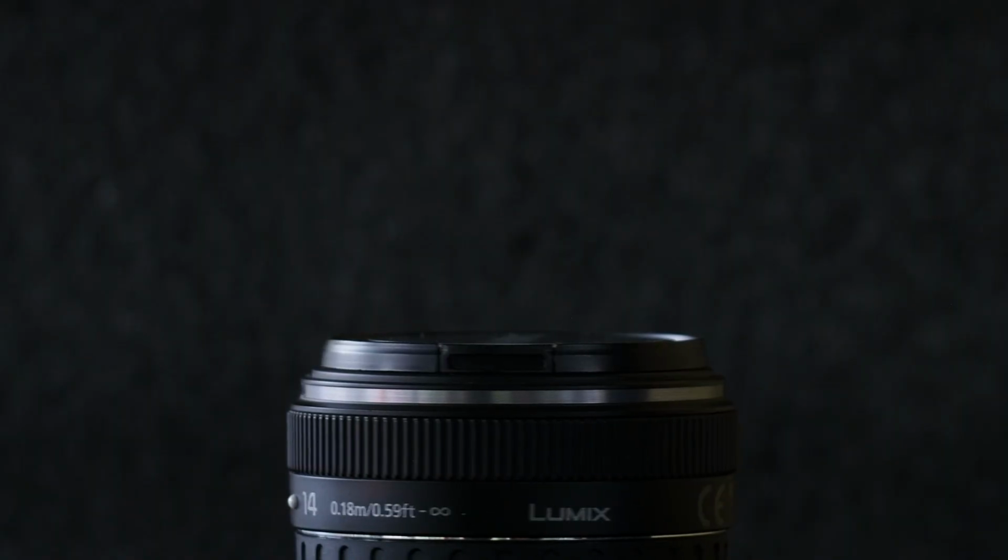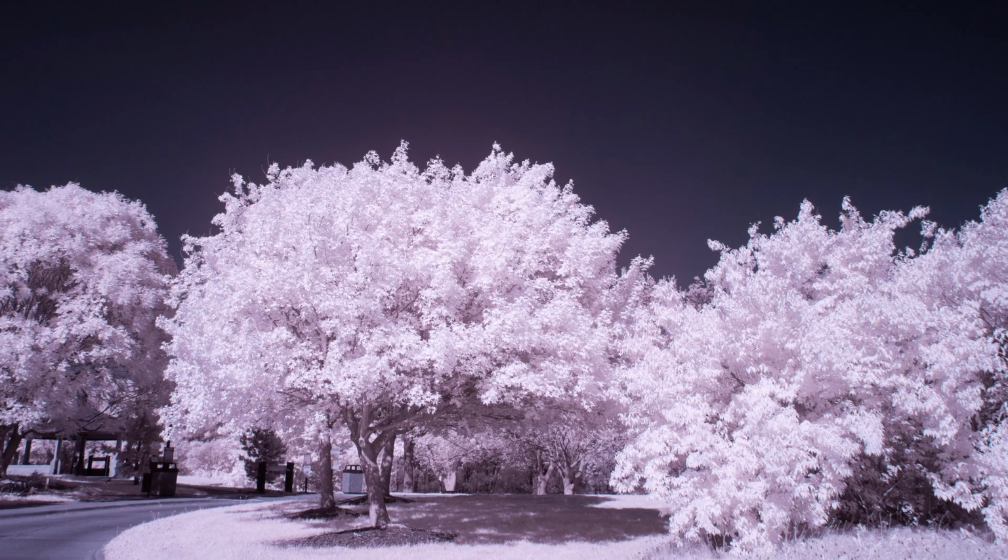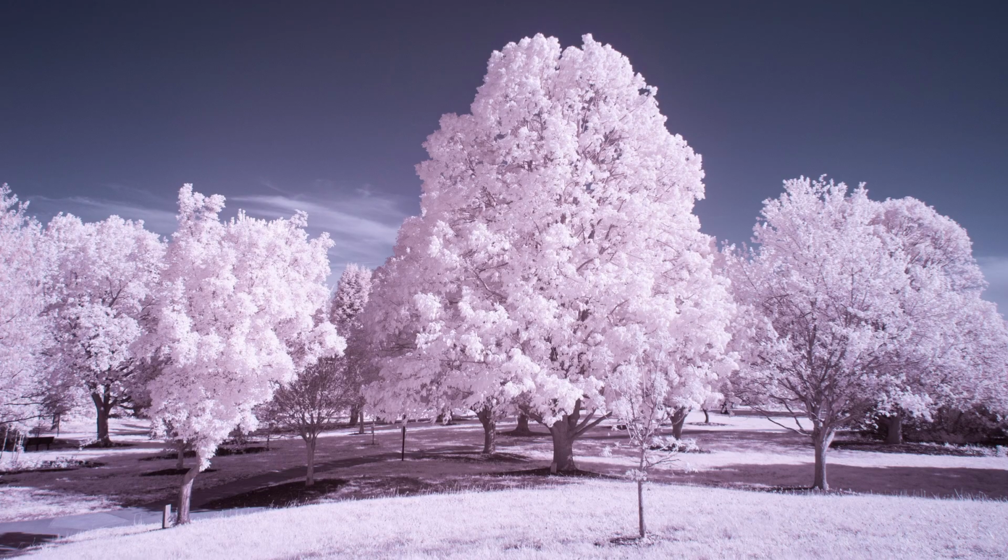Finally, I took my Panasonic 14mm f2.5 out for a test. This lens likes to flare, but other than that, it works pretty well. Here's a shot at f6.3. It has a very minor hotspot in color that disappears in black and white. At f5.6, the color hotspot is even more faint, and certainly usable for my work. Again, it looks great in the desaturated edit.